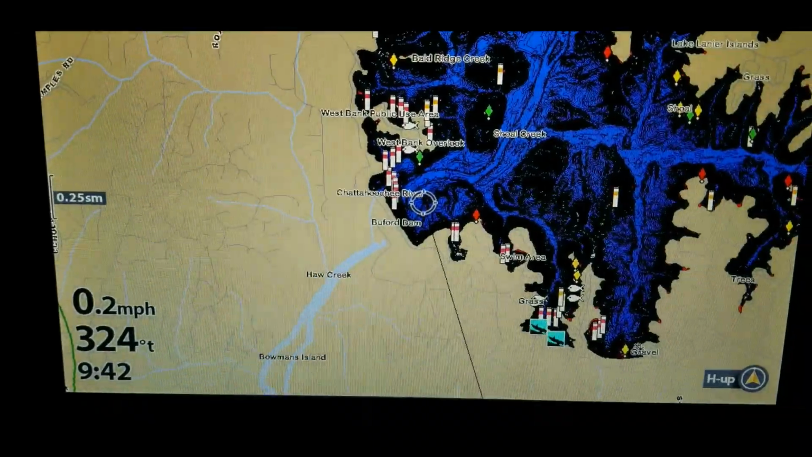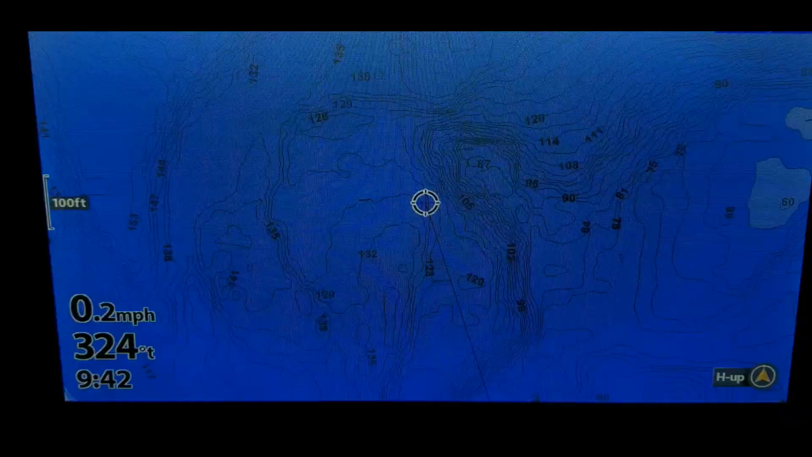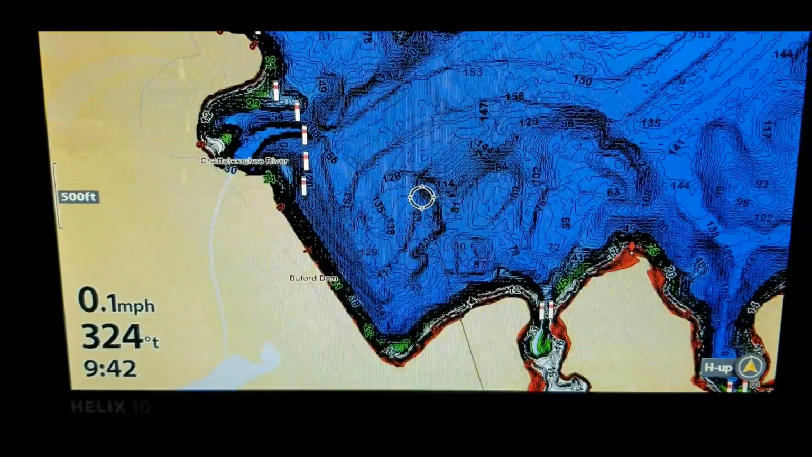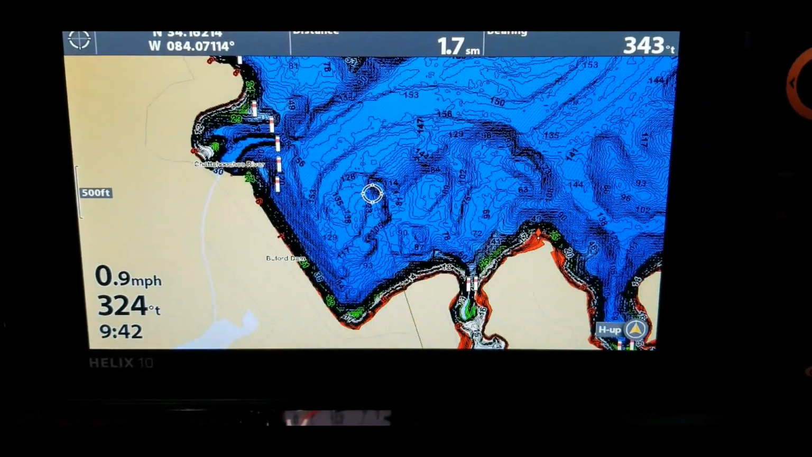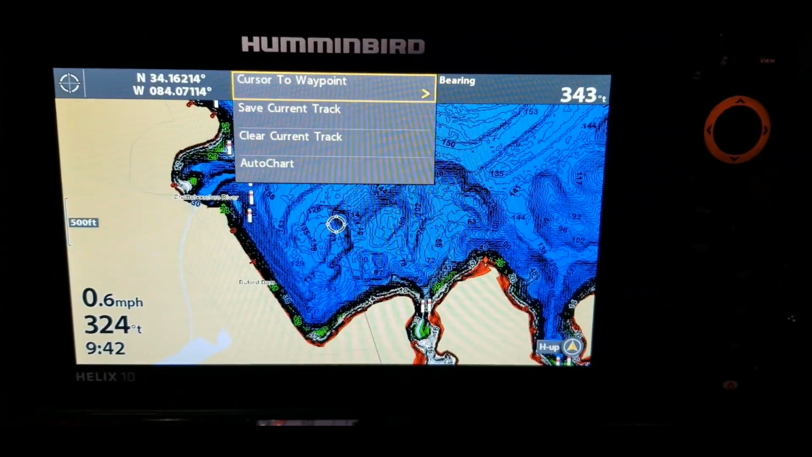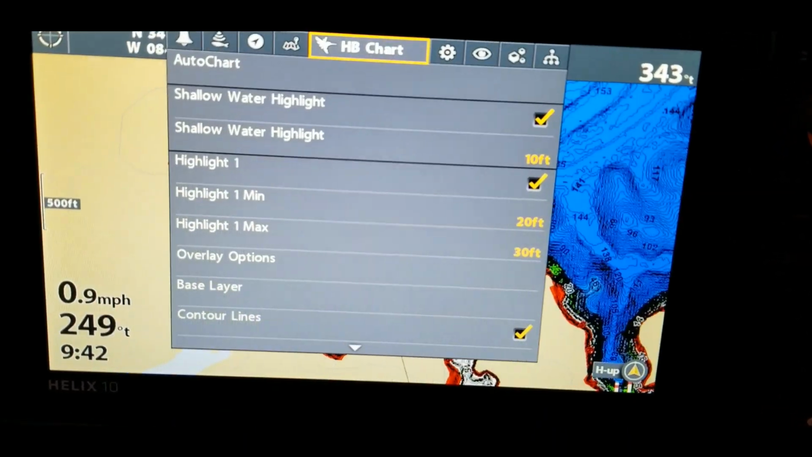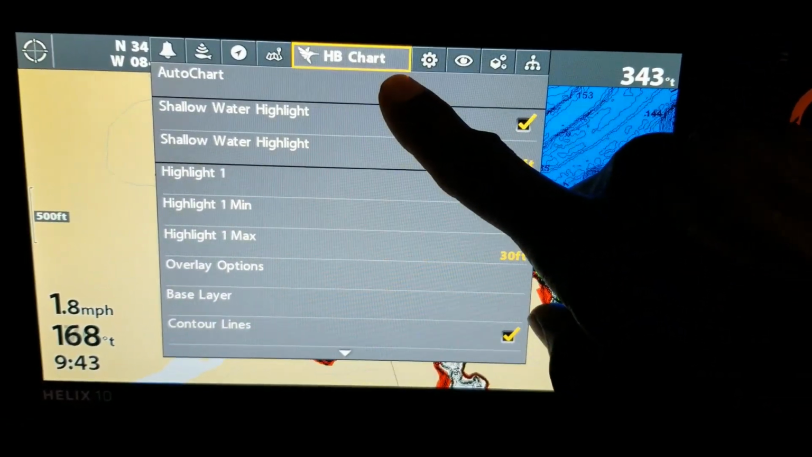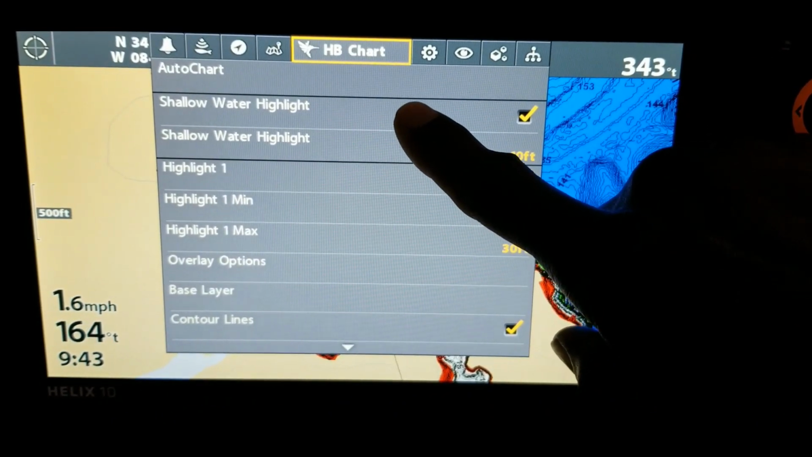But let's just go ahead and start from here. So one of the first things that I would do on these lakes, especially if I'm going to be navigating a lake that I have not been to or I'm not familiar with, I'll go into the menu settings. So I hit menu twice, and you want to go over to HB chart. And under here, what you'll see is that you have your shallow water highlight.